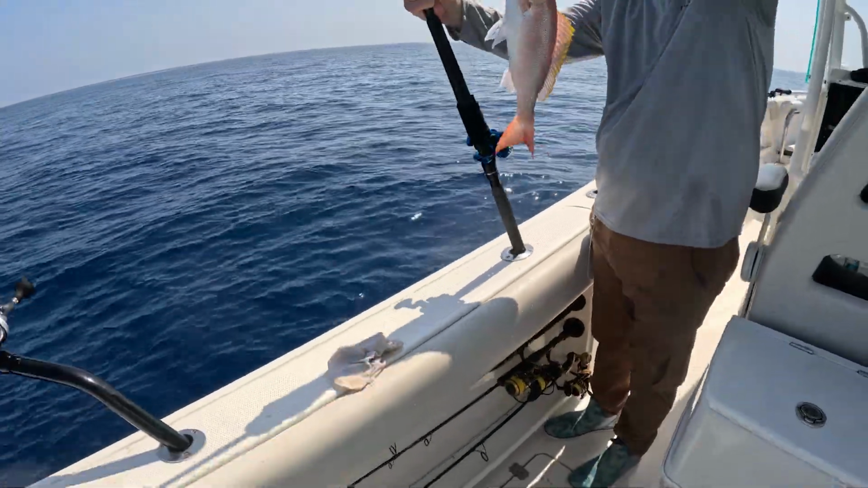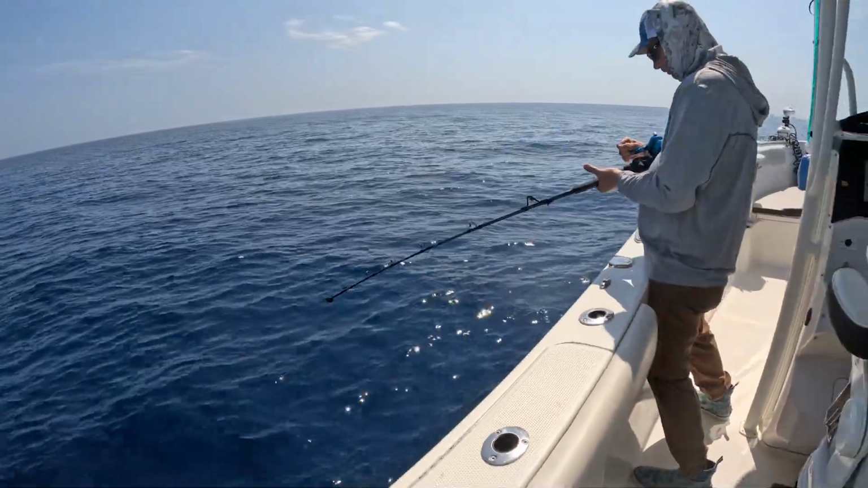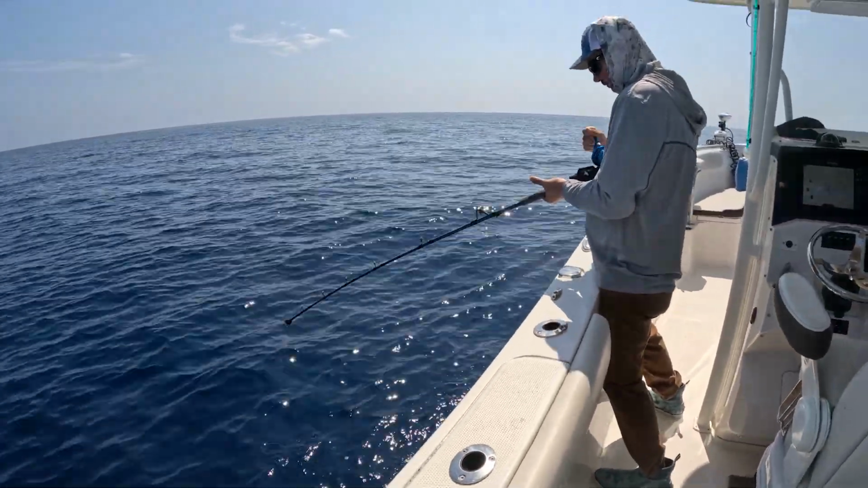Gorgeous with the yellow on top of them. Yeah. They're cool looking fish. Another snapper coming over. That bottom looks crazy right now.